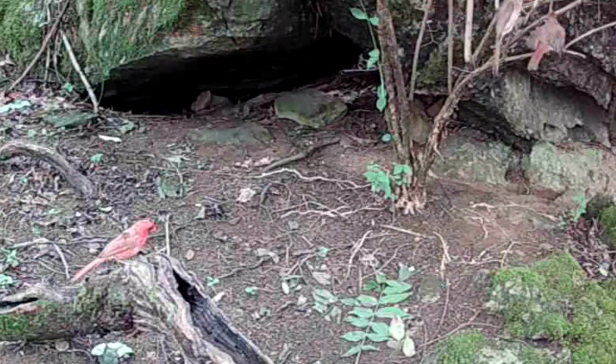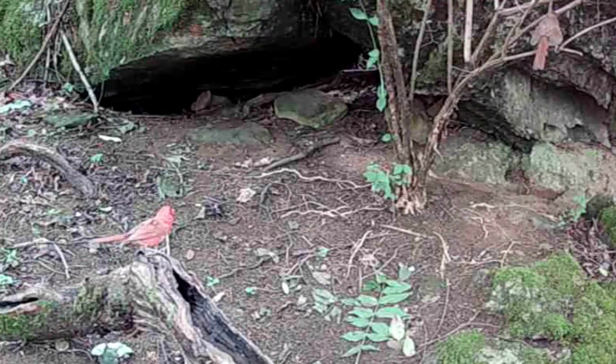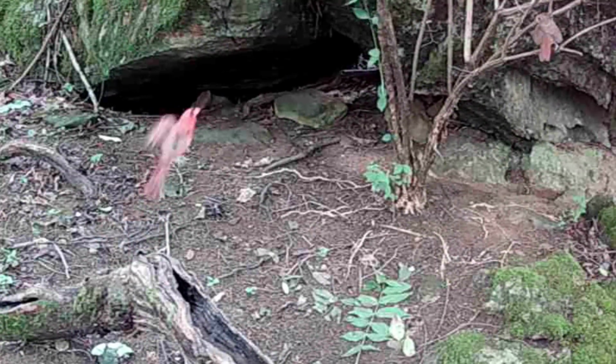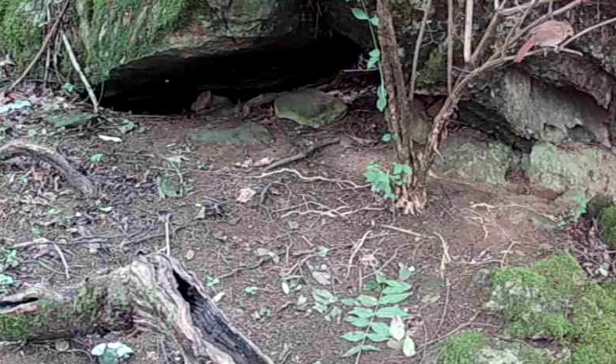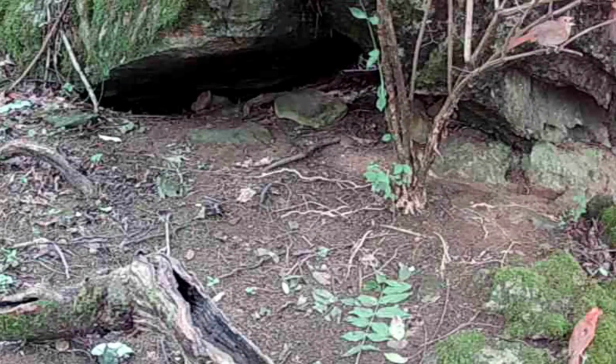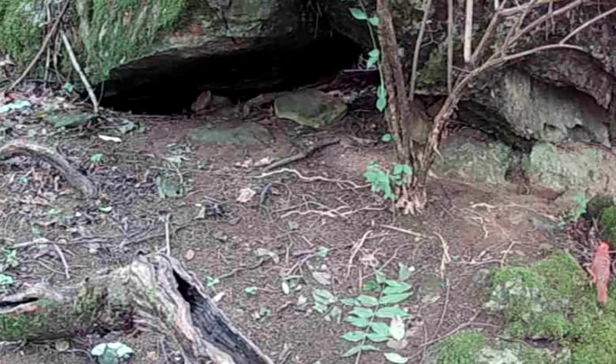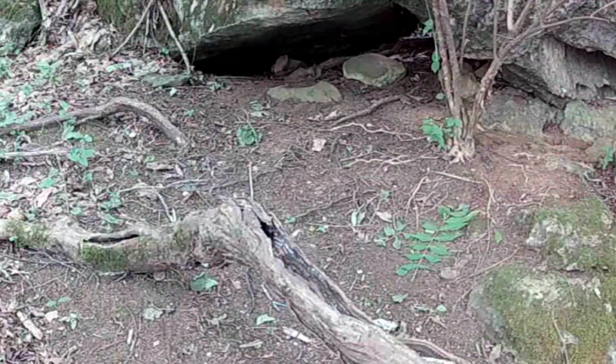Here's a rare little glimpse of the little cardinal family again. The male and female and a little baby. Looks like the male brings home something to eat, and the mom takes it up to the baby. Ain't that precious? And of course, old Ricky's passing through.